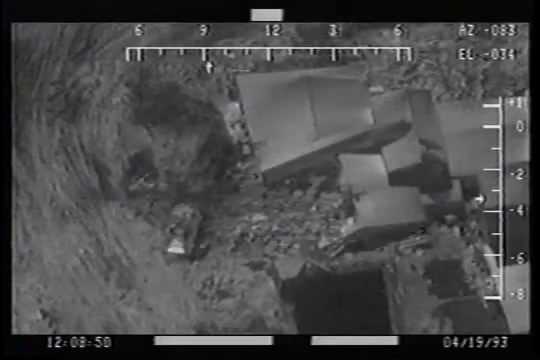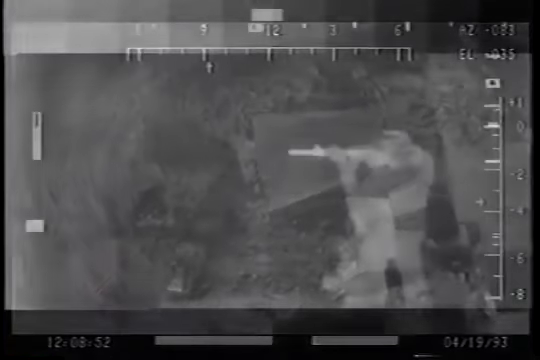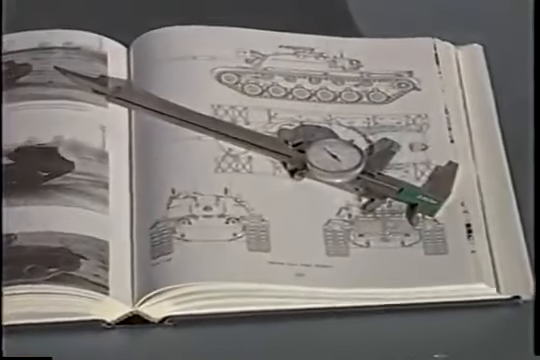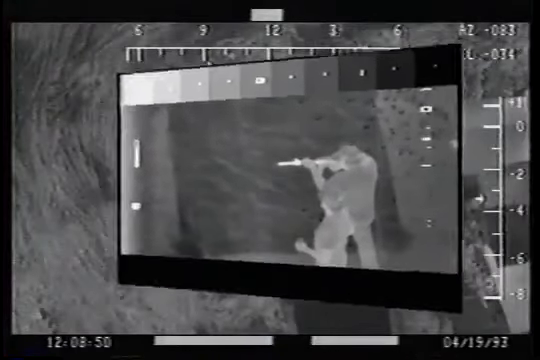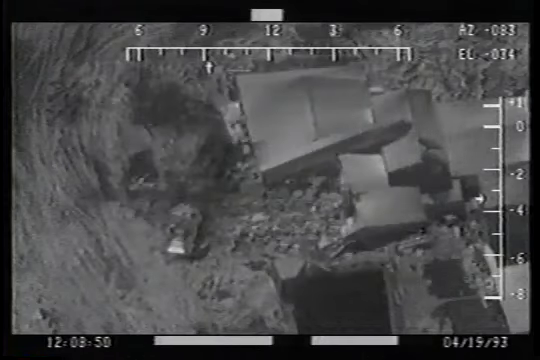Identifying the nature of the flashes seen in the Waco FLIR is the key to answering the darkest questions about what happened at Mount Carmel. The FLIR project tests provide direct, simple answers to the question: why were the flashes of such long duration? Using scale drawings of the armored vehicles used by the FBI, the FLIR test footage was scaled down and inserted into the FLIR footage shot by the FBI on April 19th.